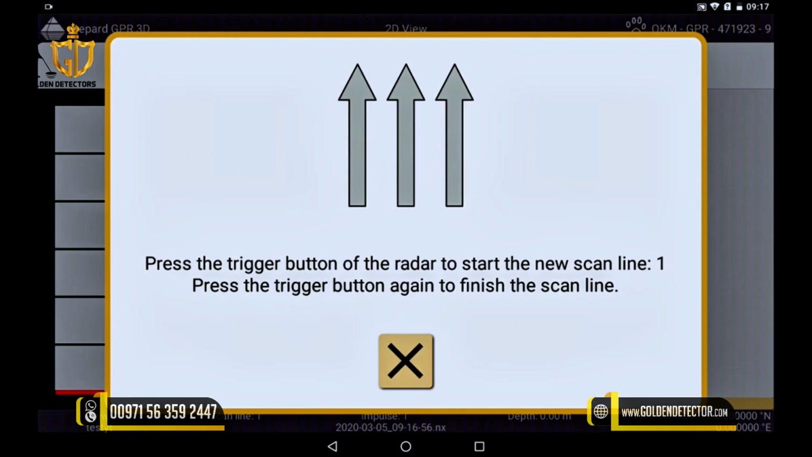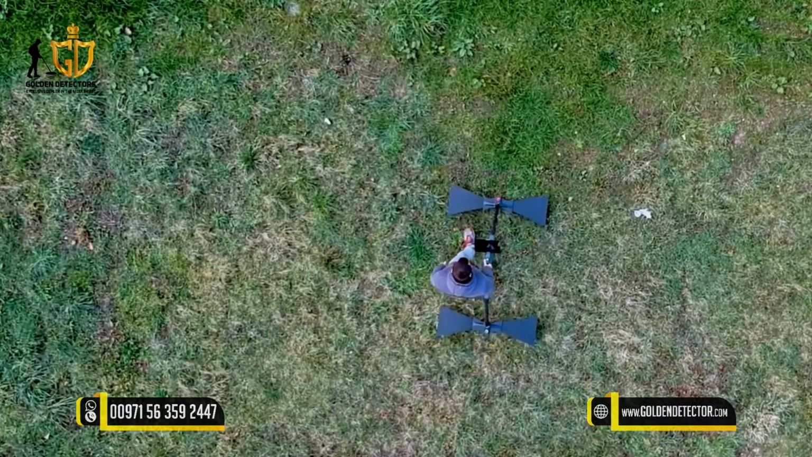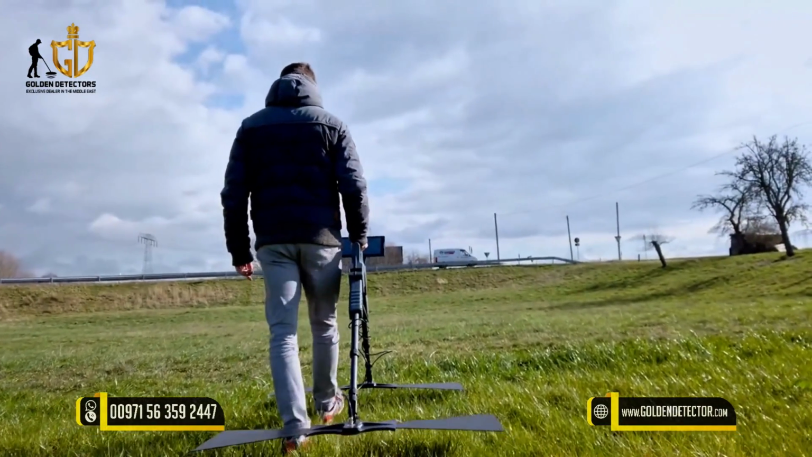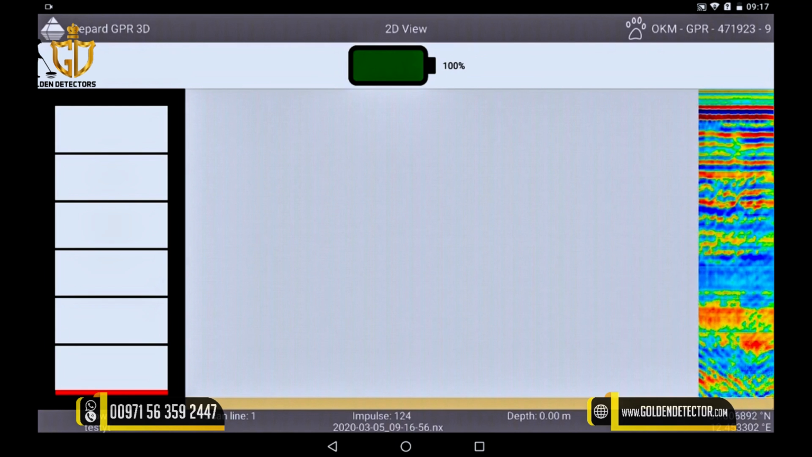When you imagine your scan field, start the first lane by pressing the trigger button on the main unit. Now, start to walk your lane slowly. To achieve a good result, the radar antenna should be held about 5 to 10 centimeters above the ground. During the measurement, you can see live which data the GPR is collecting and how many impulses are set.